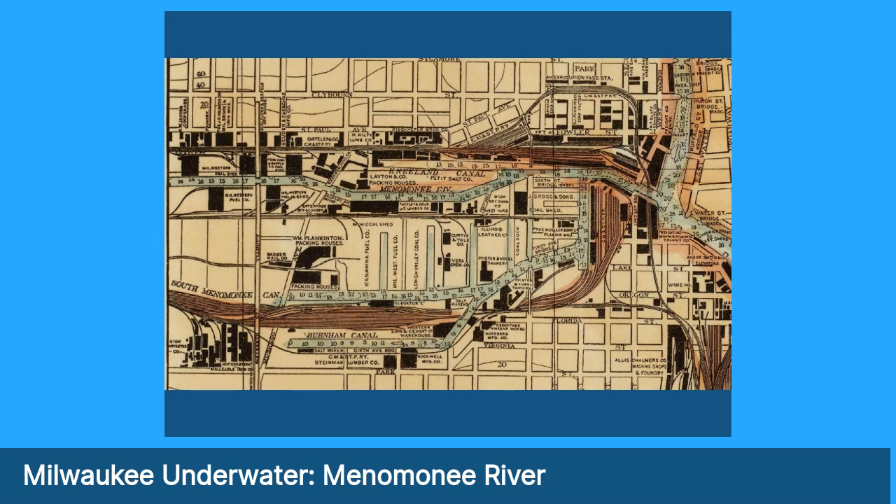This is a map showing the river in 1916, just before they built that big shipyard. The shipyard was right here on the Menomonee River, right between the Menomonee River and the Neeland Canal, which is now filled in. This is where the shipyard was, where they launched the ships. And you're going to see there's debris in there.